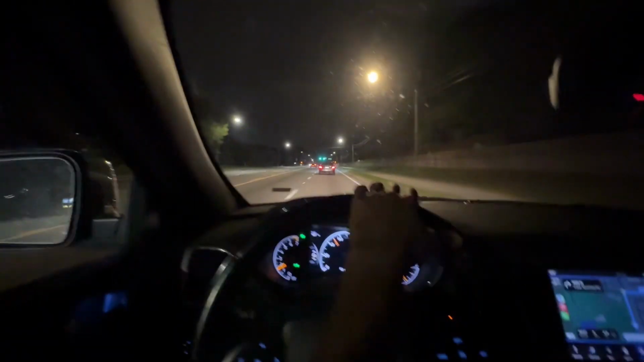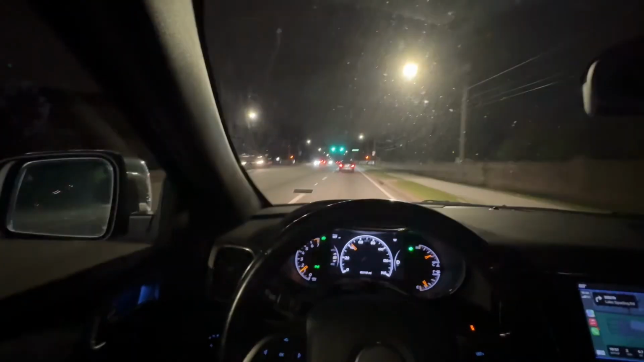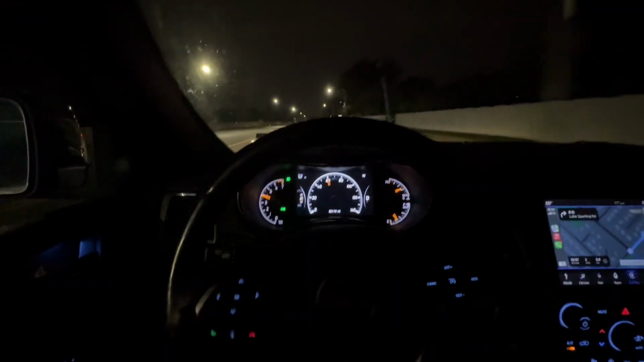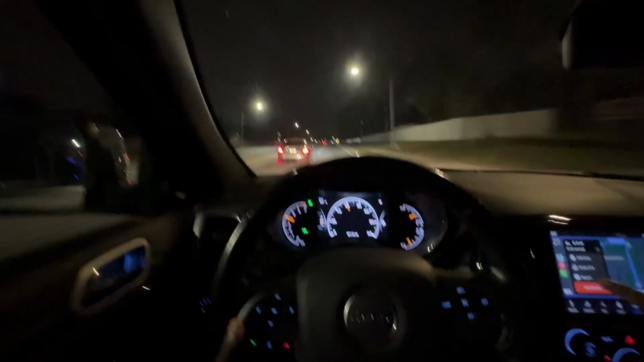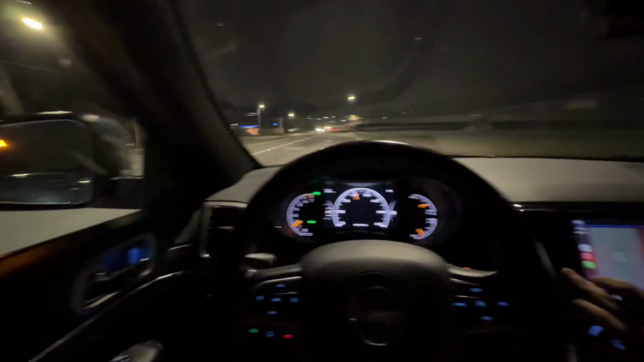Got his license plate number. Give him a ticket. He's speeding. That would be funny. Oh, where am I going, bro? Move that. Shit, we almost home now.